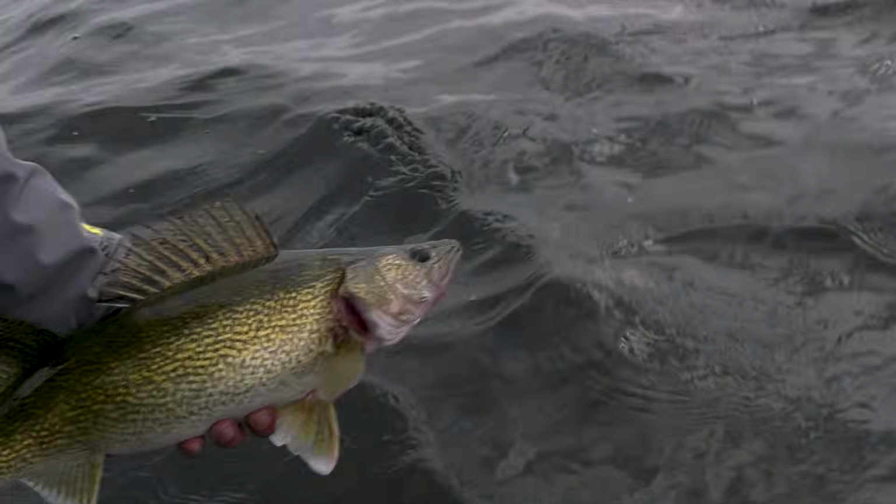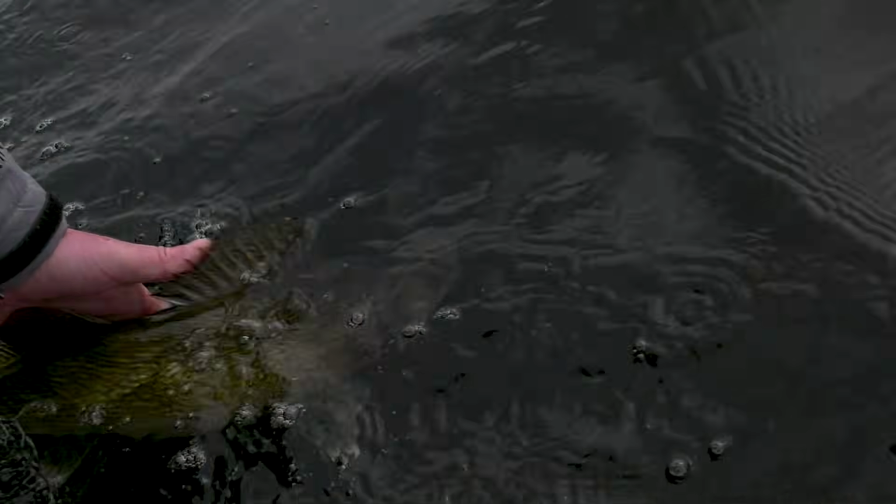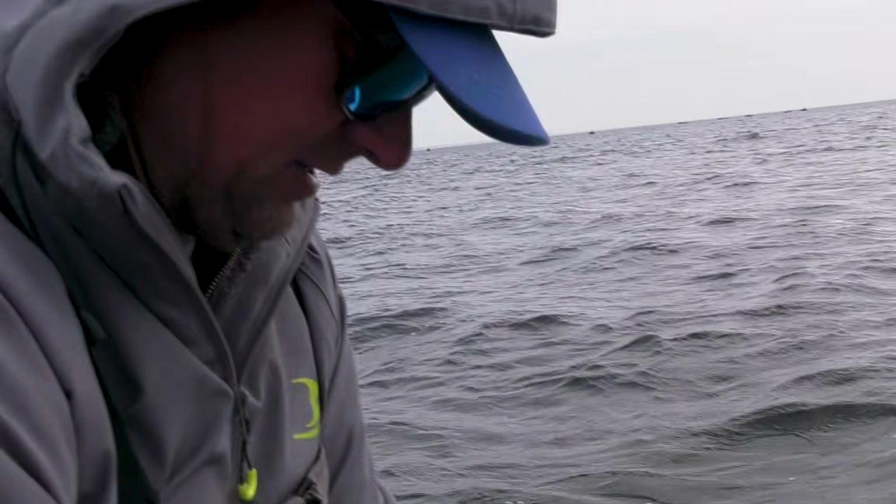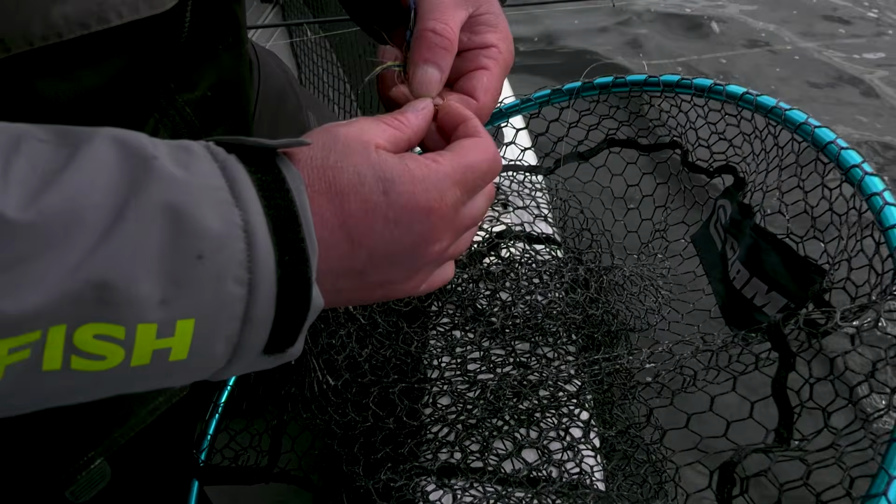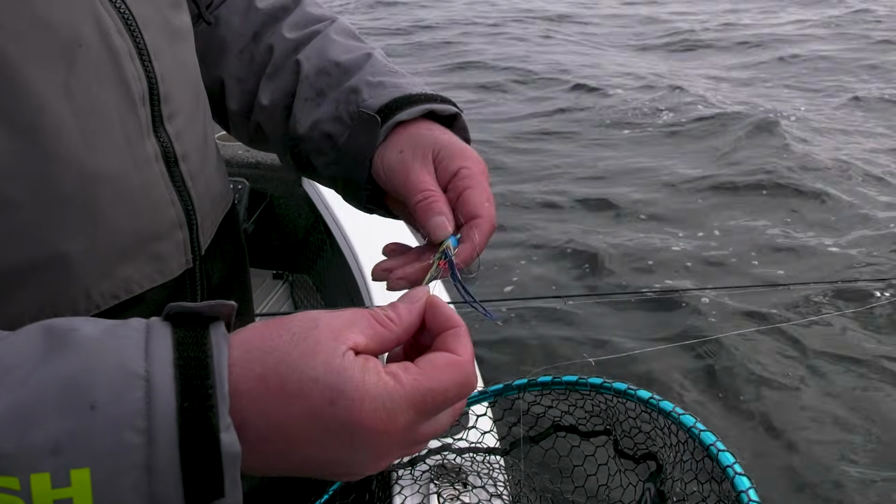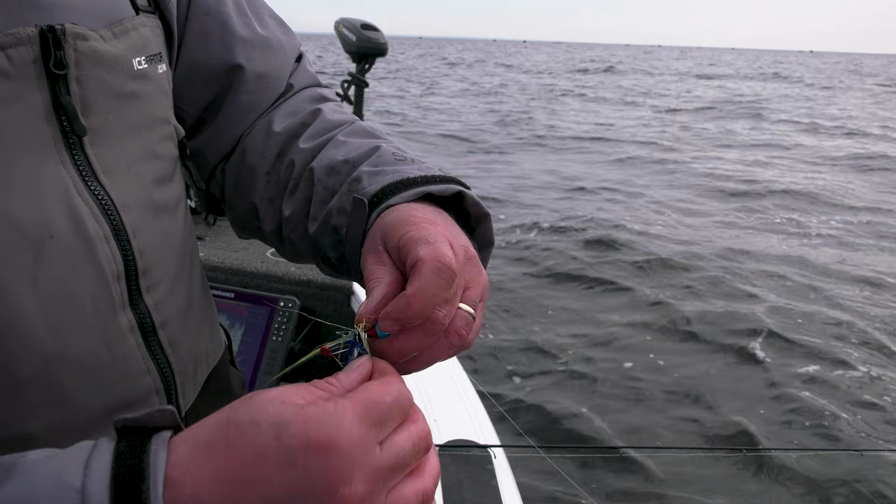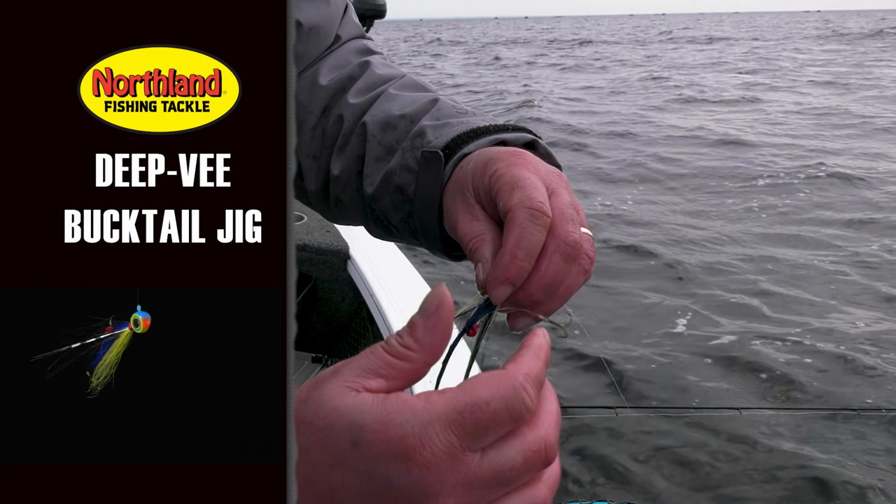I'll let her go. Go do your deal here. We'll get this jig out of the net here. You can tie the stinger hook onto that back hook. You can buy them. Northland, quite a few different companies make it where you just slide them right on your hook there and that just hangs back.